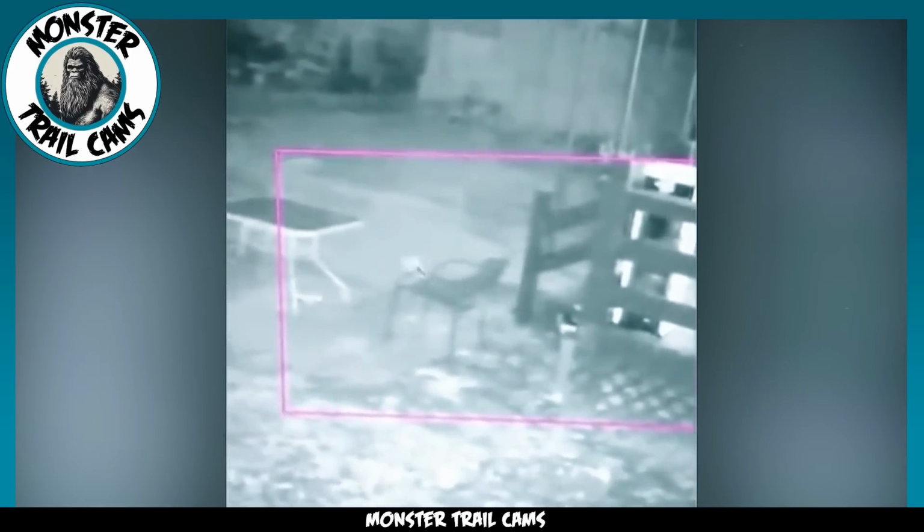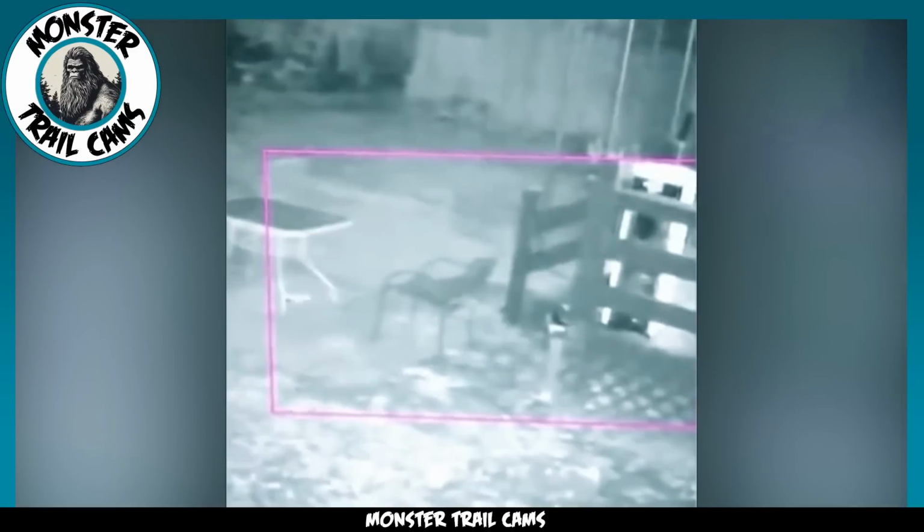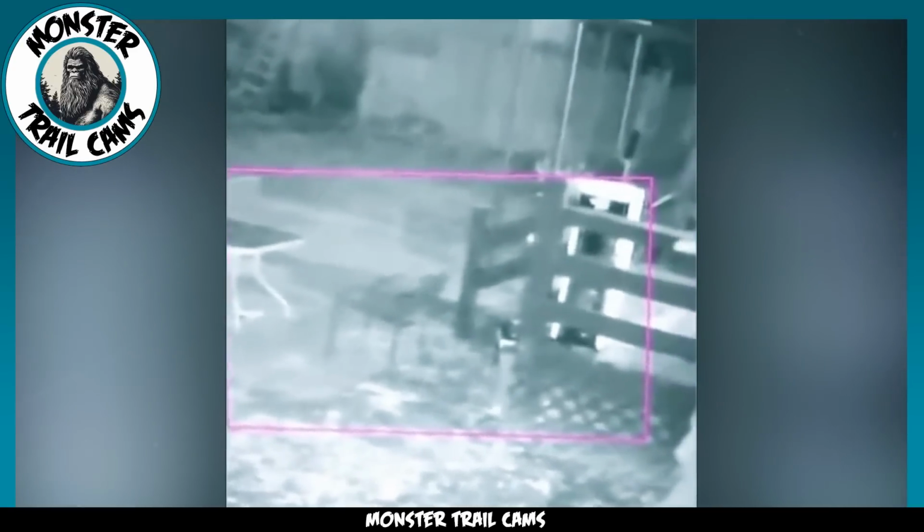Watch this spot right here. You can see a shadow up here. Boom. And no one's there.